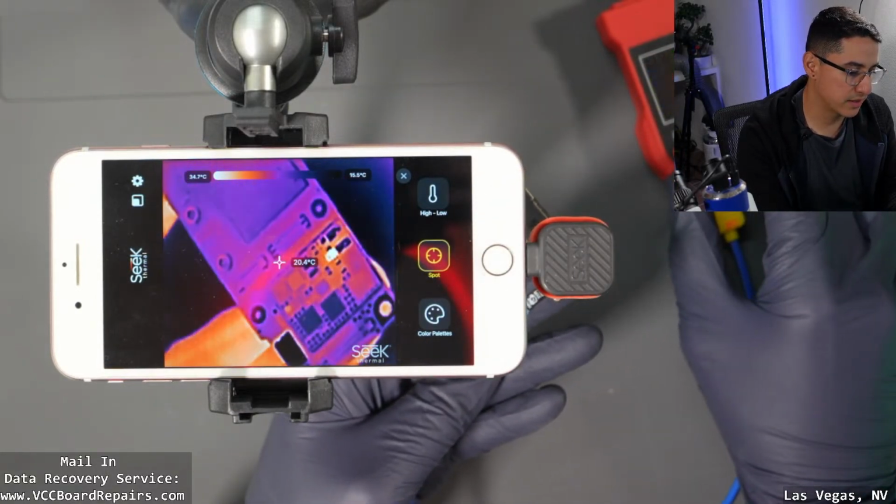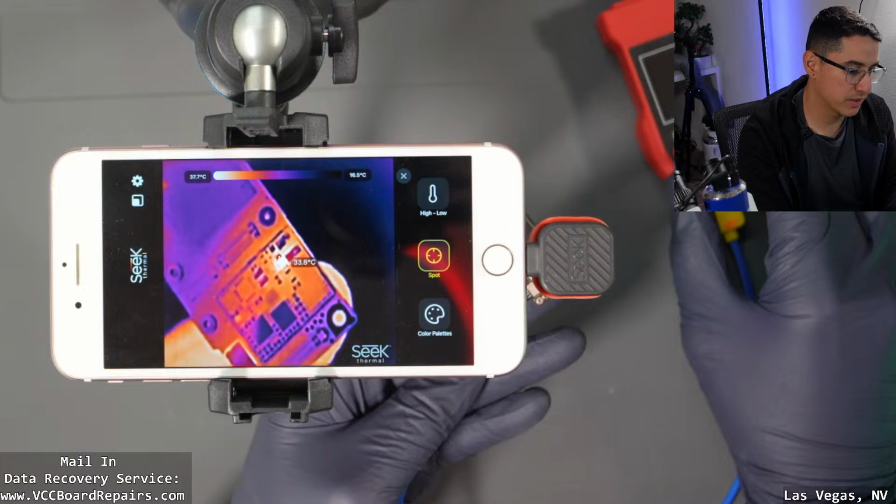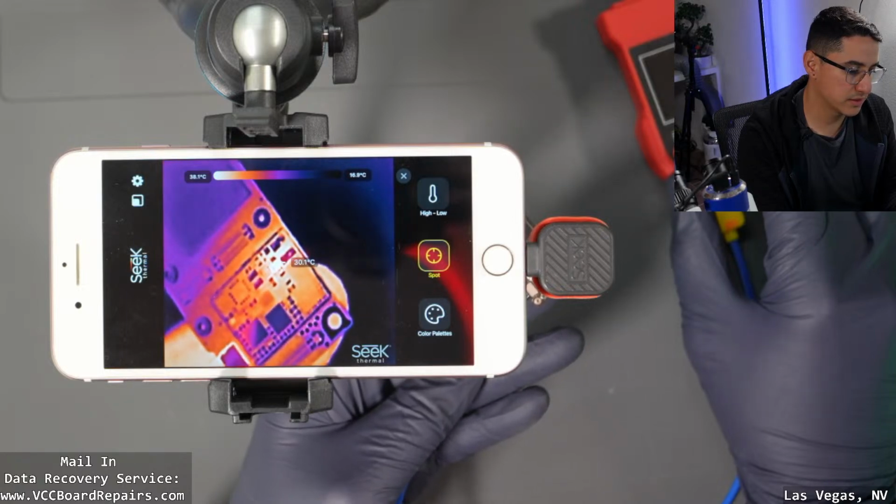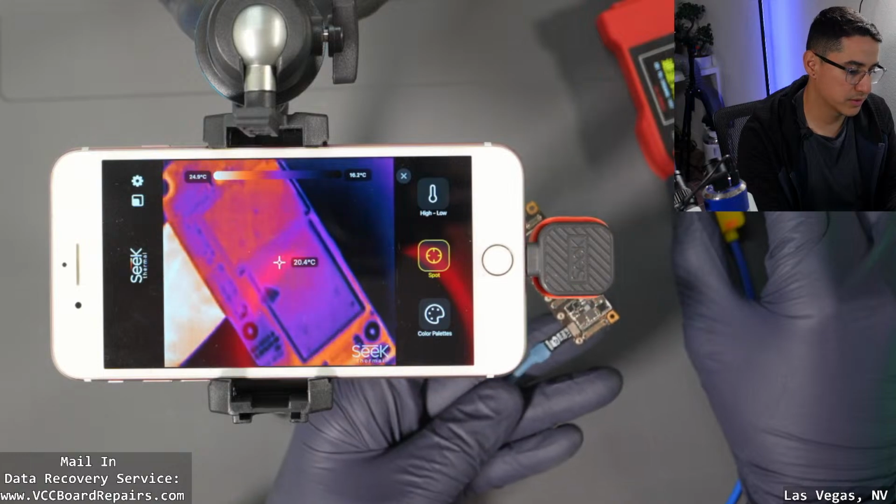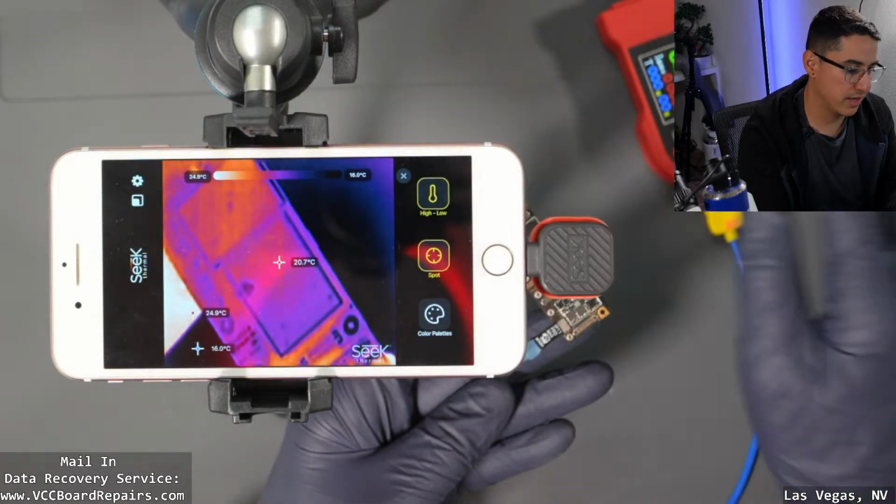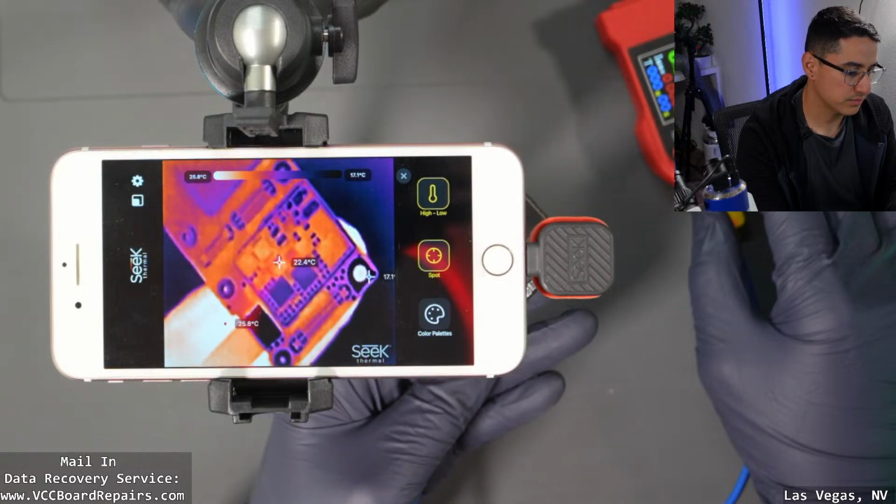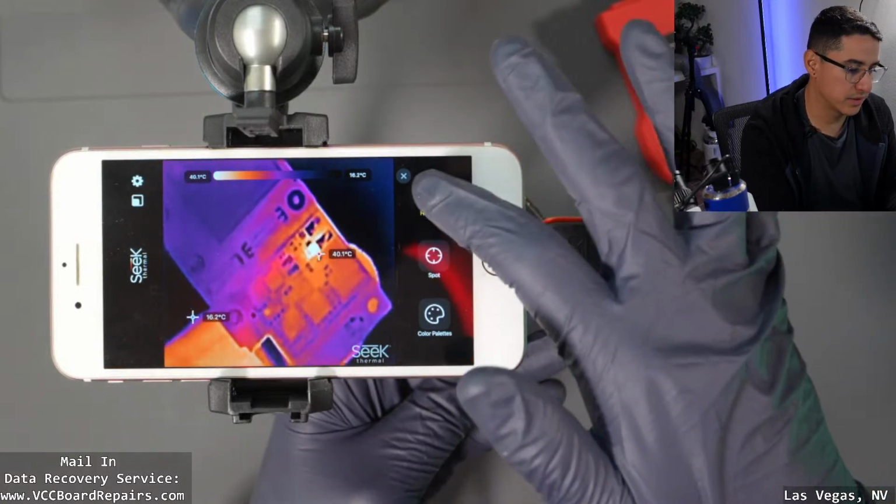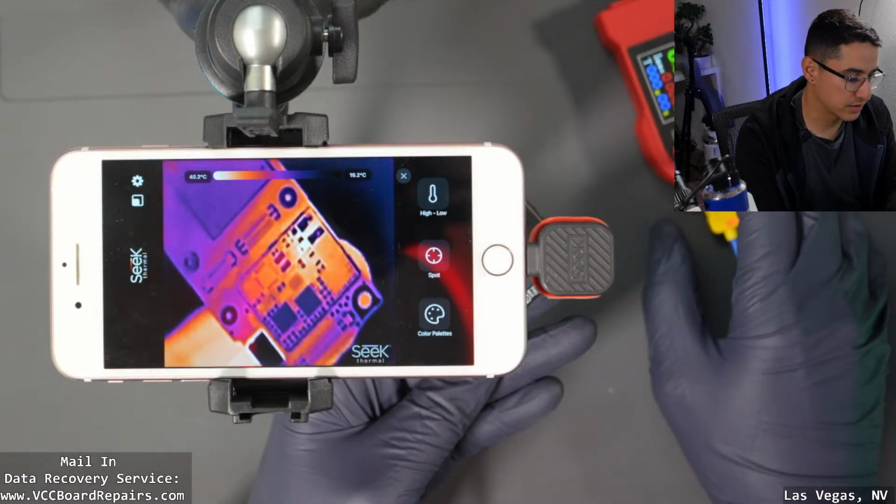Whatever's in the center, it'll tell you the temperature. So if I put it there, you can see it's going up to 39 degrees Celsius. But if I put it somewhere else, it just records the center temperature. So you can have that and this, and you kind of get some temperature readings. Although I almost never use temperature values, doesn't really matter.